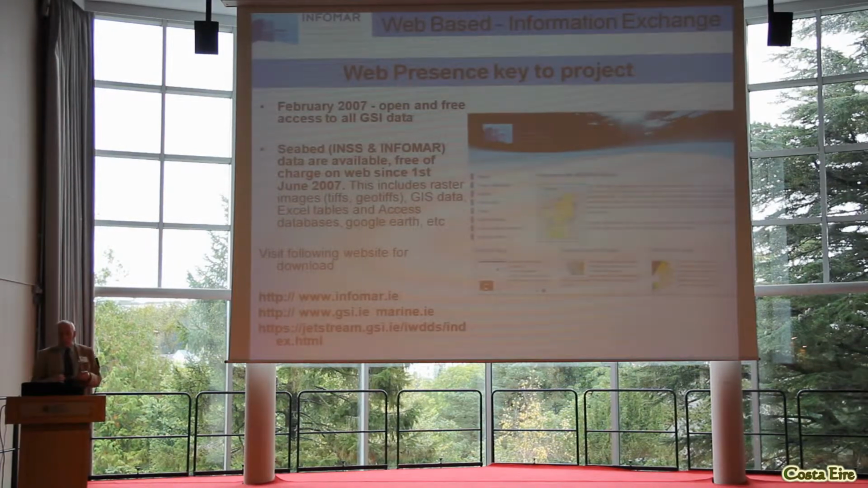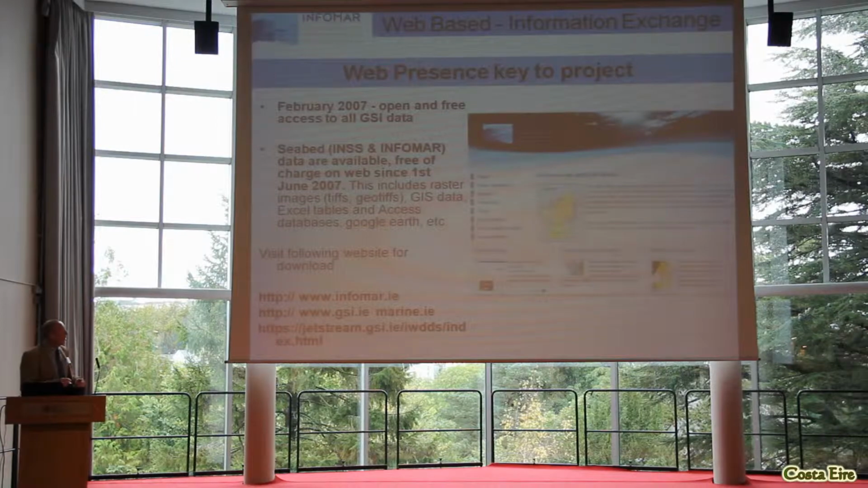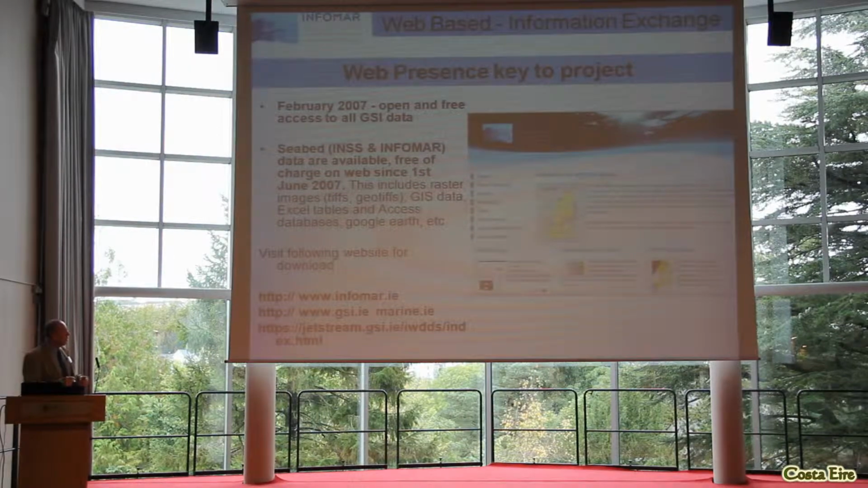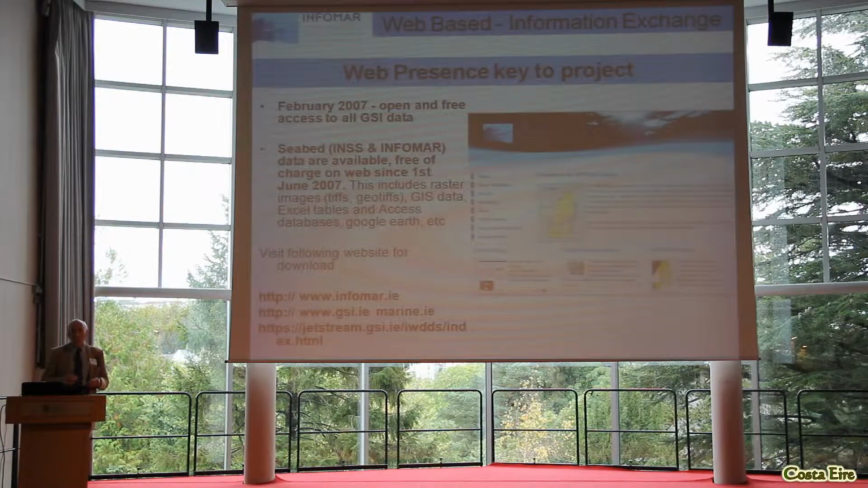The key to what we're doing is the INFOMAR website, and there are links from that, from the Marine Institute website and from the GSI site. And then the actual data is available on the secure HTTP on Jetstream. You don't need to know all that sort of stuff. The links are there, just follow the links to get everything.